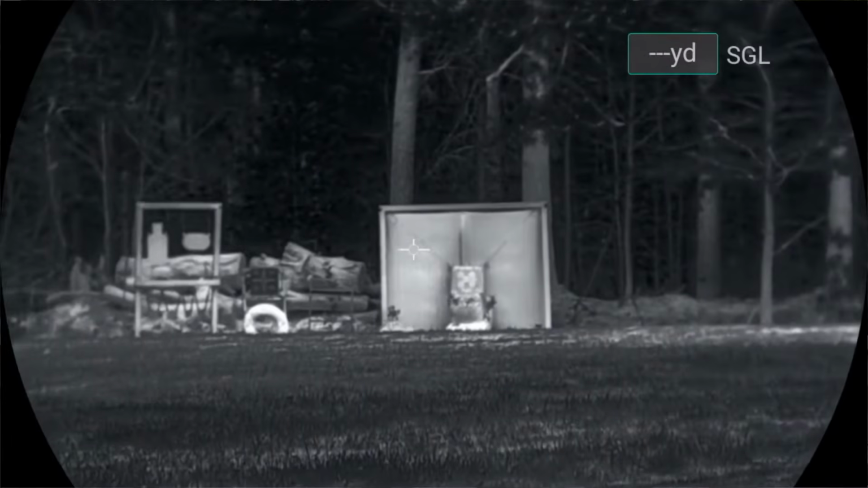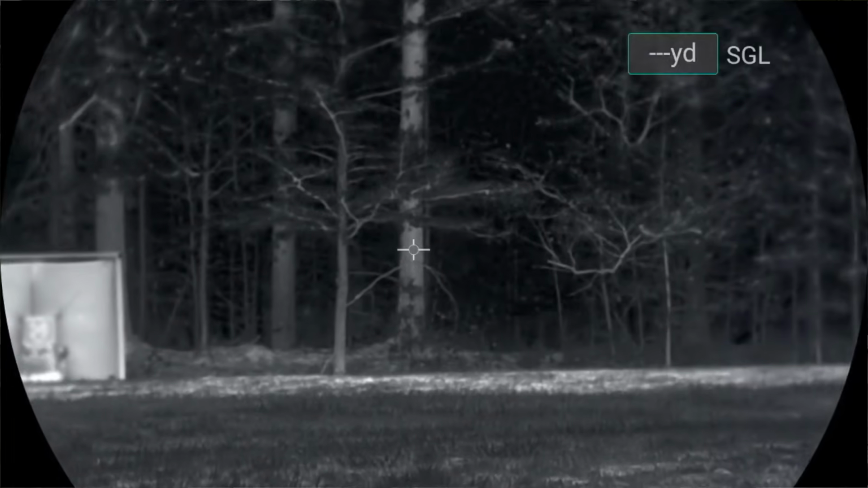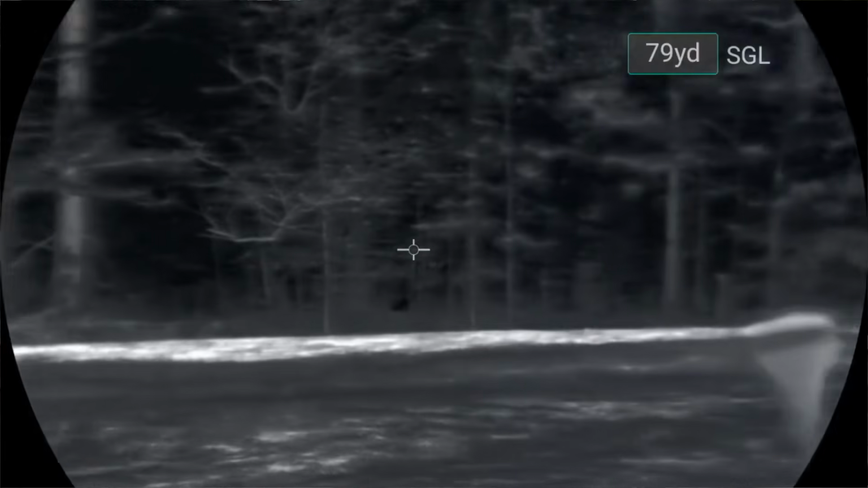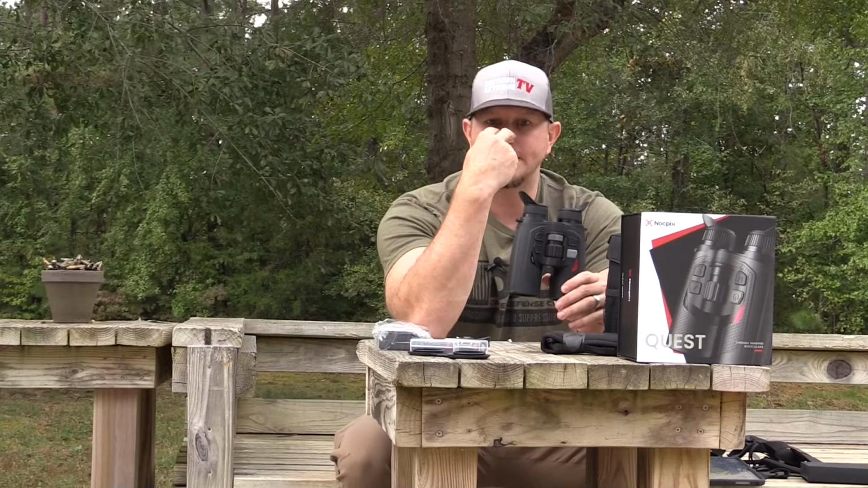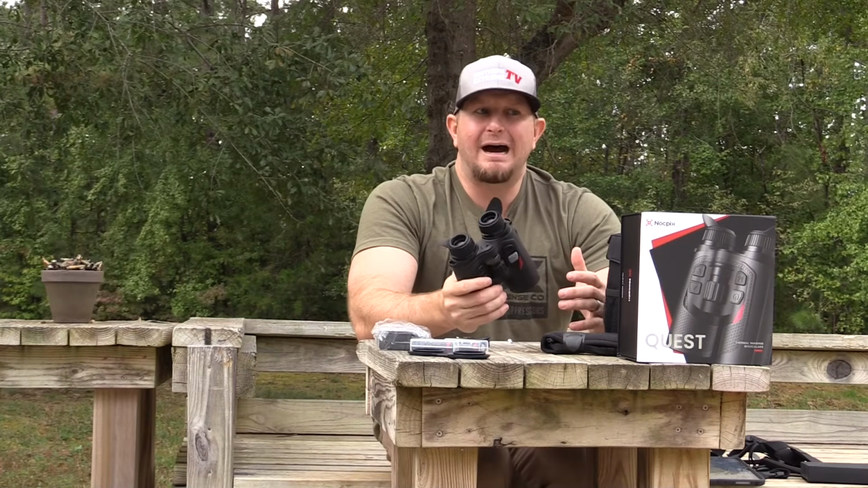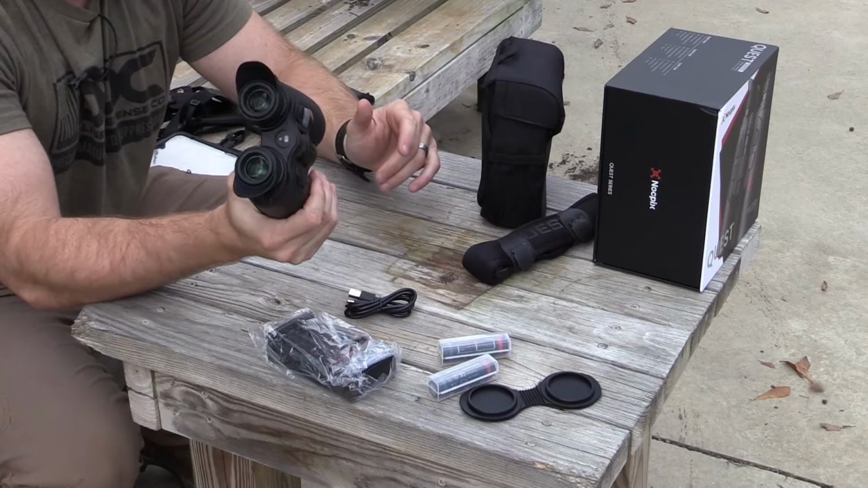If I put the binos all the way up against my eye or all the way up against my face, it's almost like my eyes are wanting to kind of go opposite directions to try to see the lens. And it's just not quite that comfortable for me. But again, this is a very rare thing, because very few people have a head as small as what I've got, or have eyes that are as narrow as what mine are. So I would say that 98, 99% of people are not going to have this issue with these binos.